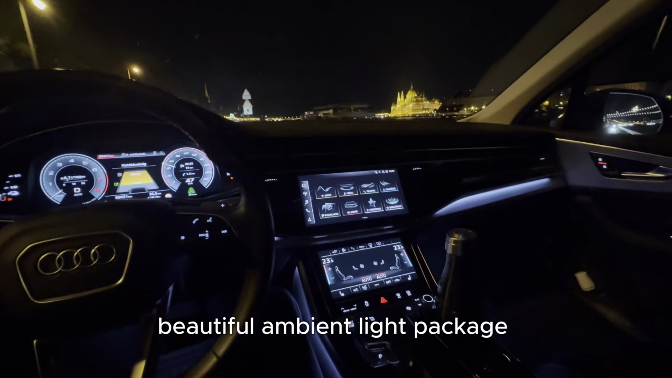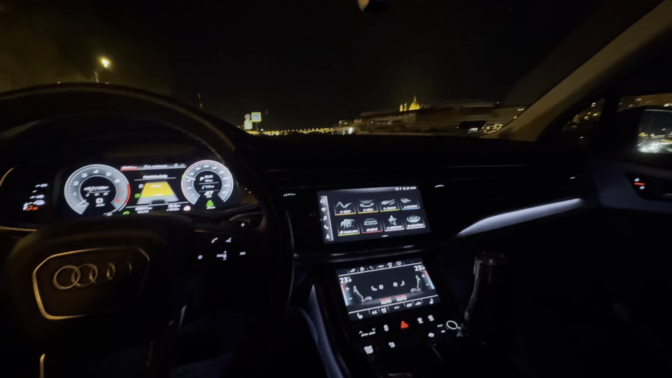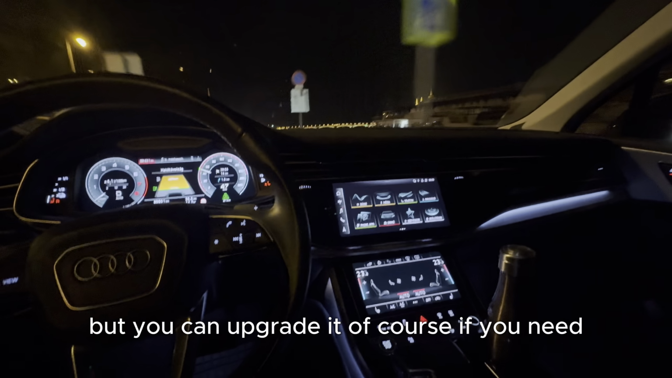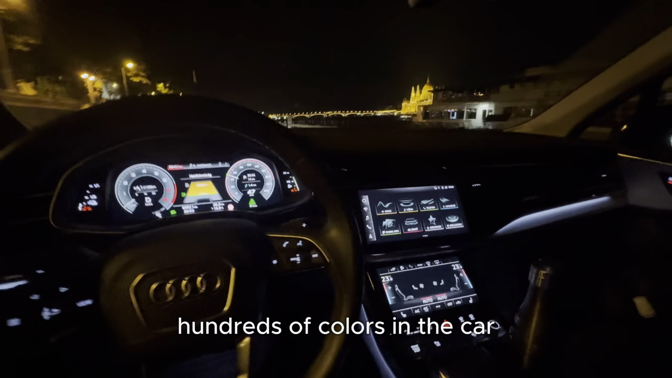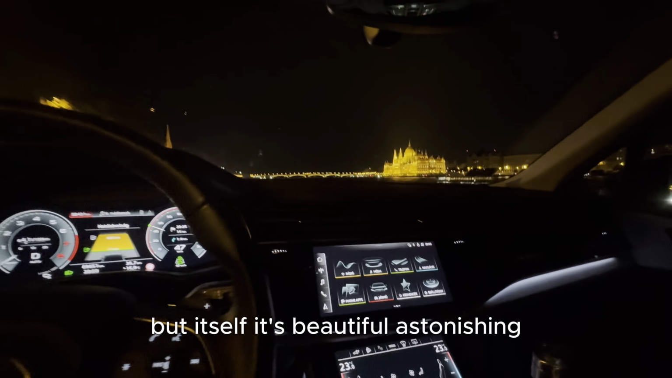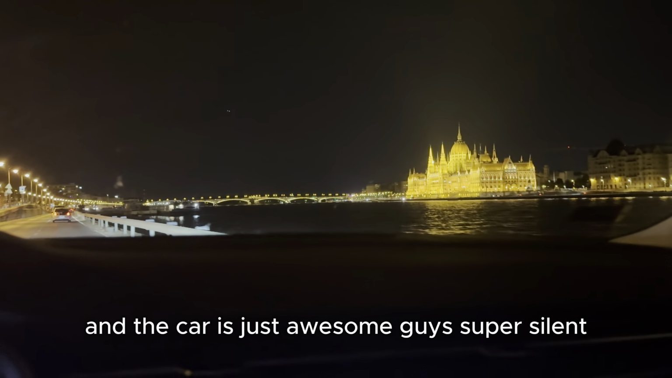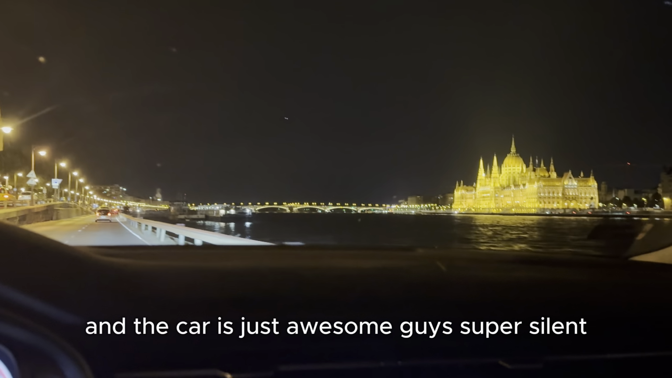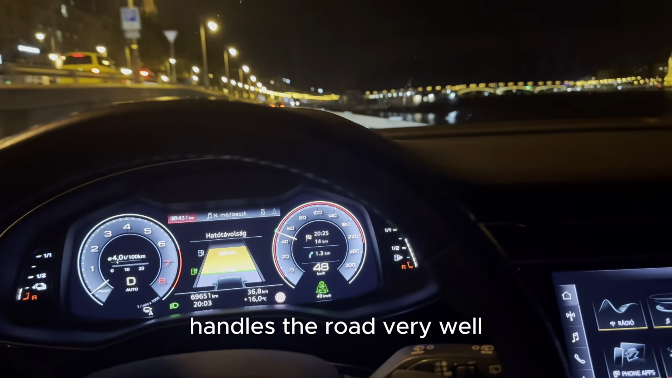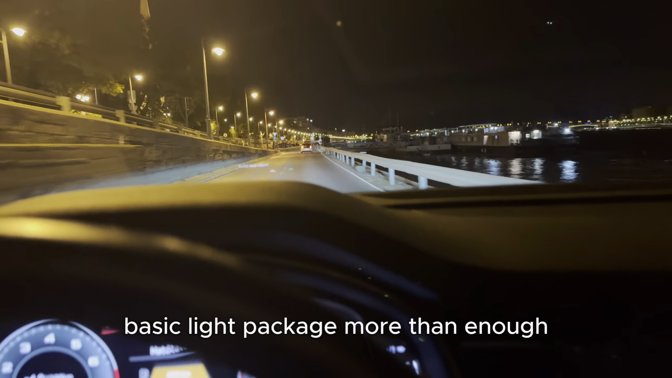Beautiful ambient light package is installed in the car, but you can upgrade it, of course, if you need, I don't know, hundreds of colors in the car. But it's in itself beautiful, it's astonishing, it's amazing. I really love this, and the car is just awesome, guys. Super silent, handles the road very well. Basic light package, more than enough.